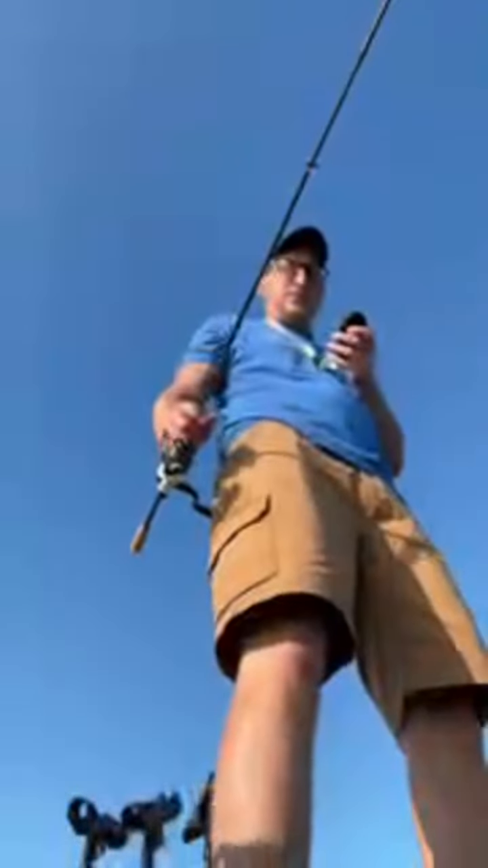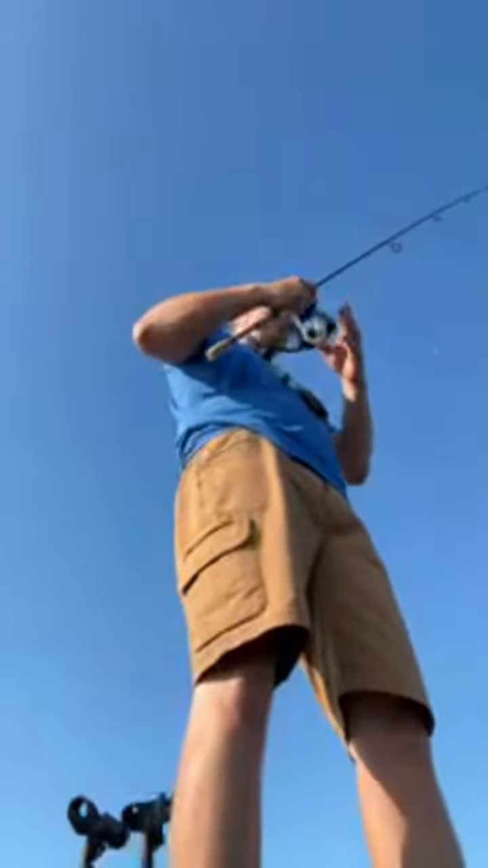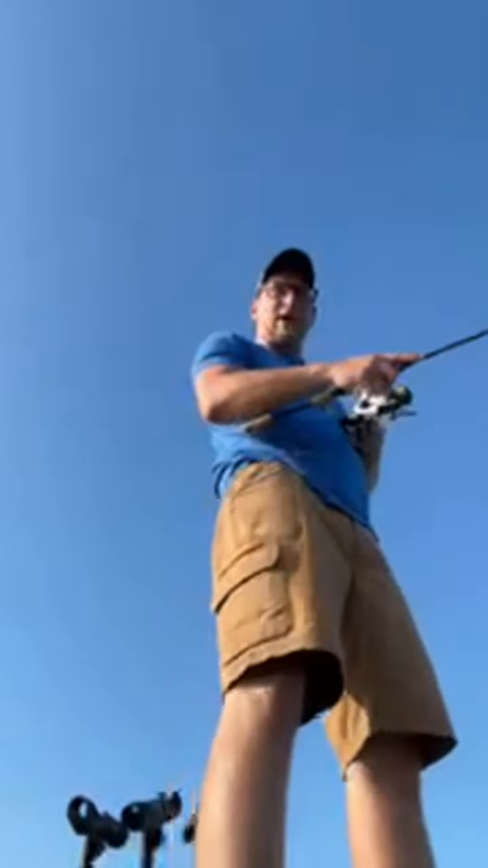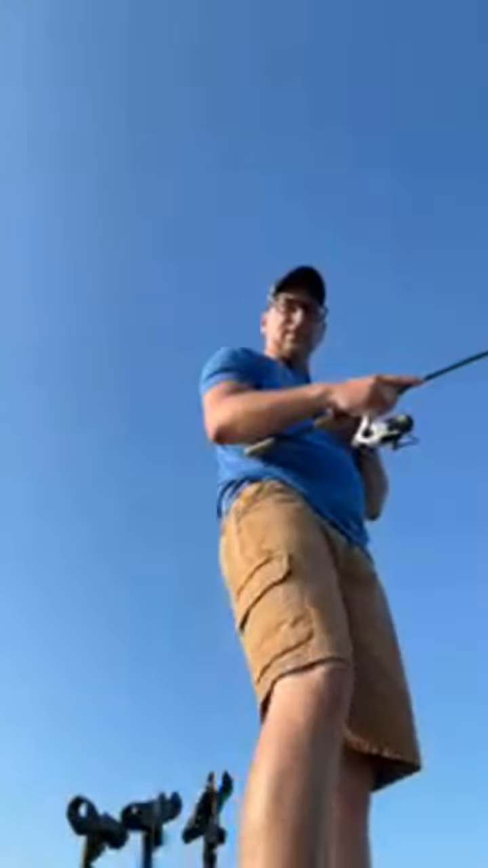Found them again, 55 feet behind me already. All right, we're gonna put it right back in front of this school at 40. Maybe we'll pop another one. Going right down on top of them. I mean, I'm already 25 feet down. That's how quick this thing sinks.